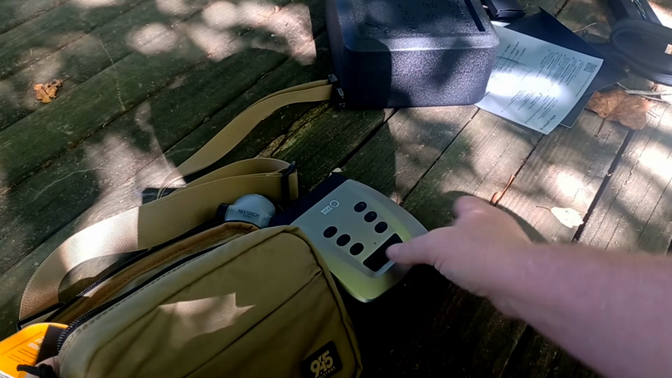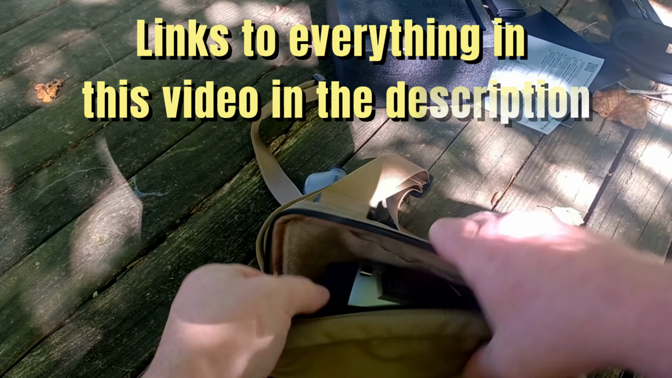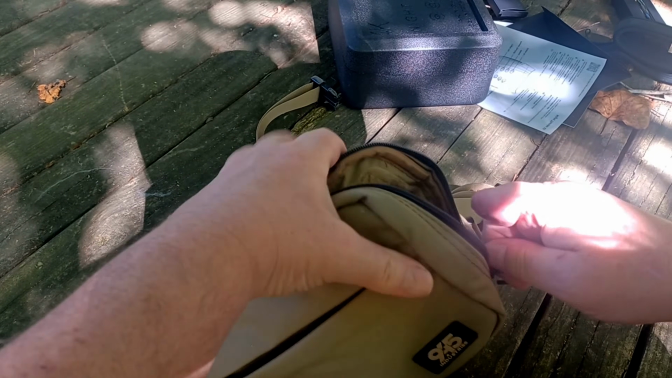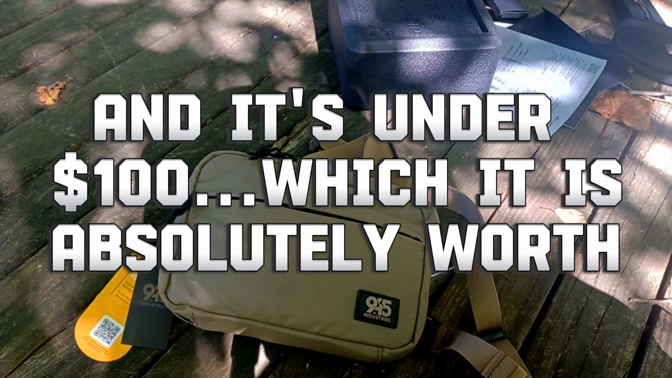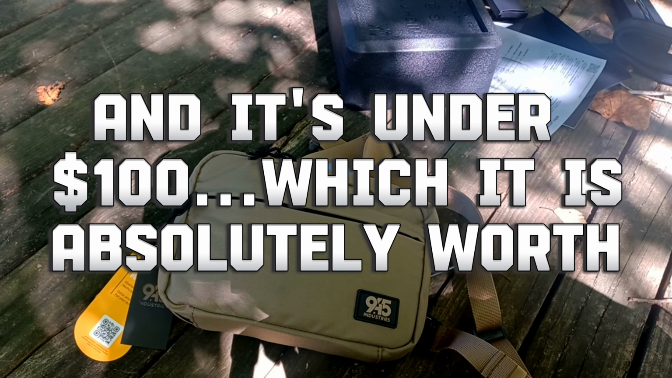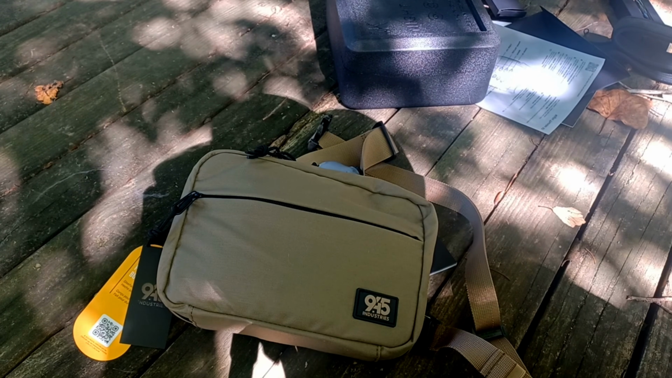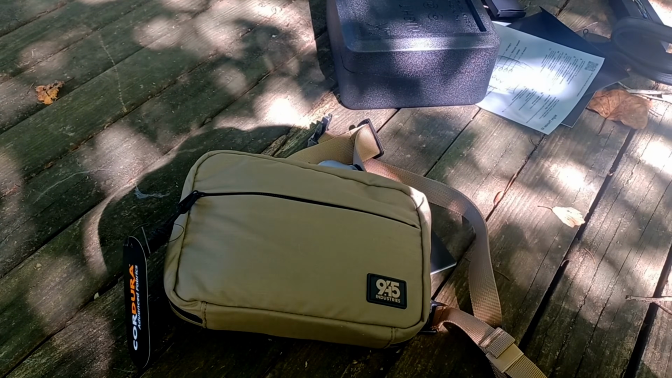And it's a nice size that fits right into my 945 Industries chest rig. Zip that up. And boom. Wear it right on your chest or across your waist or as a butt pack. So very cool. Very nice features. Fits right into my carrying case that I have here. My chest rig. So really nice. This is a really nice device.